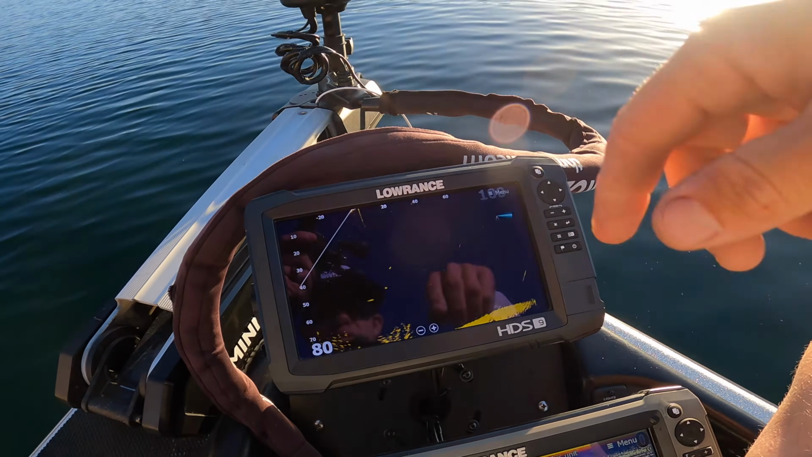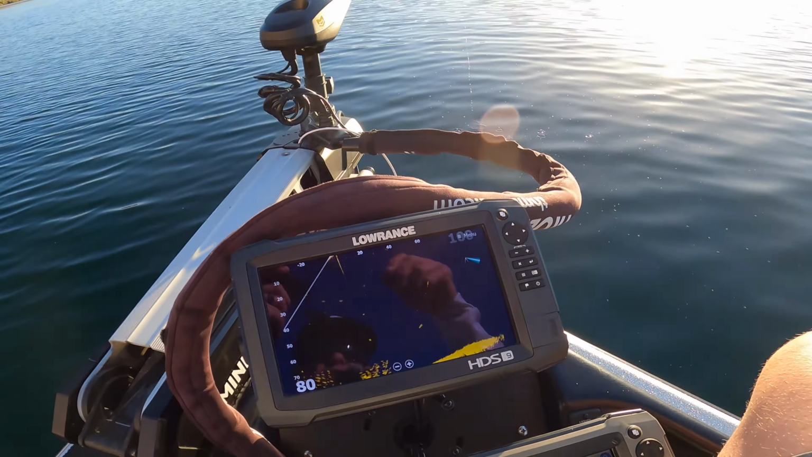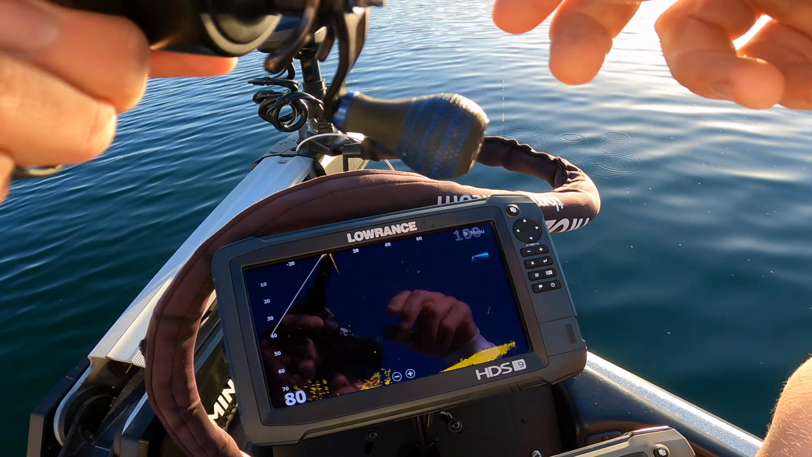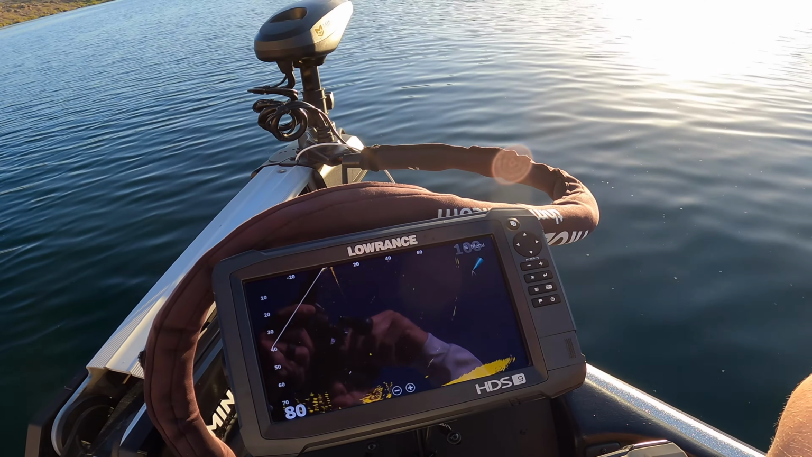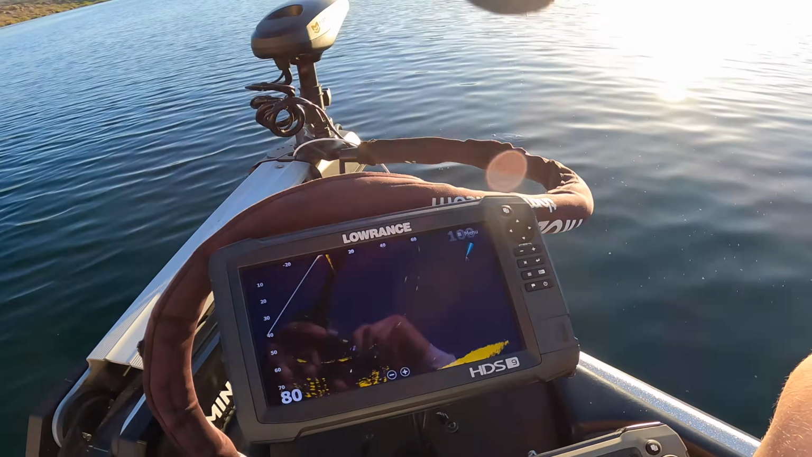That's a big one. Oh yeah. He's on it. He's not liking it. Usually when they're singles like that, they're a little harder to get. You got to really get them to chase it and eat it on the fall.